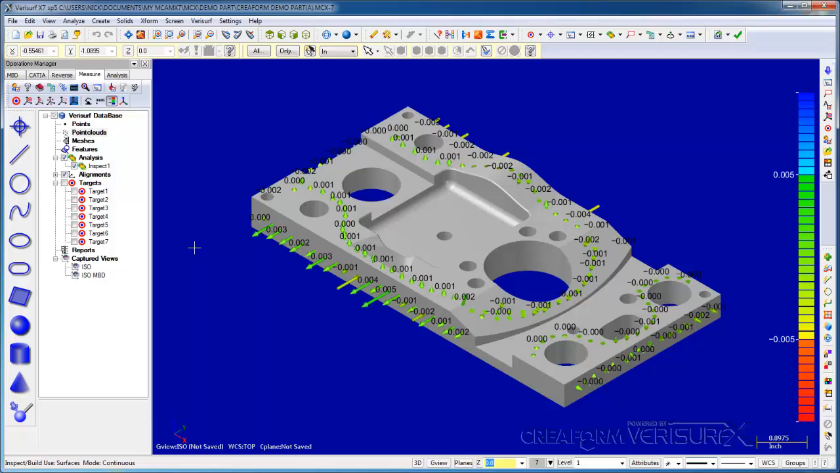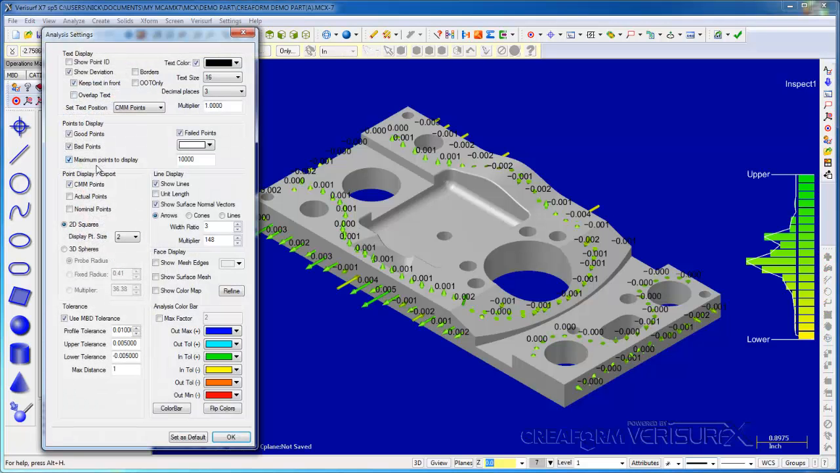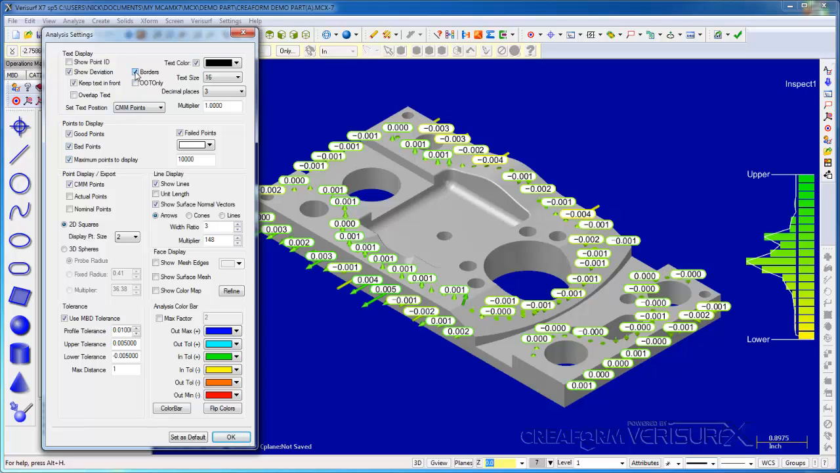When I press Escape, Verisurf creates an analysis object in the data tree. If I highlight the analysis object, we can see the distribution of deviations in the color bar. If I double-click the analysis, we can change the way the deviations are displayed. For example, we can add borders to the deviation text. We can change the lines to spheres. And if we enable Use MBD Tolerance, Verisurf analyzes the data to the corresponding surface callouts. Otherwise, it uses the global profile tolerance.